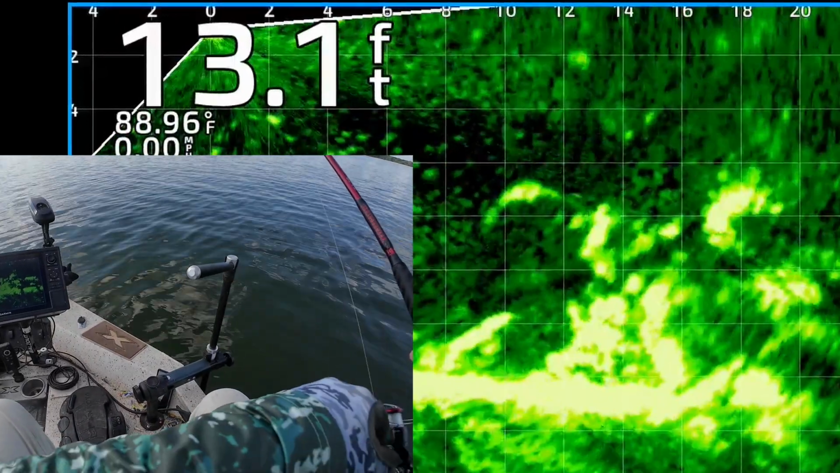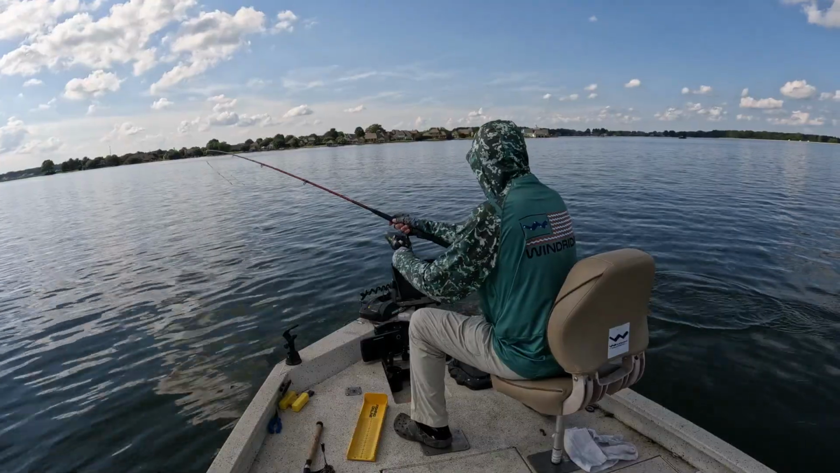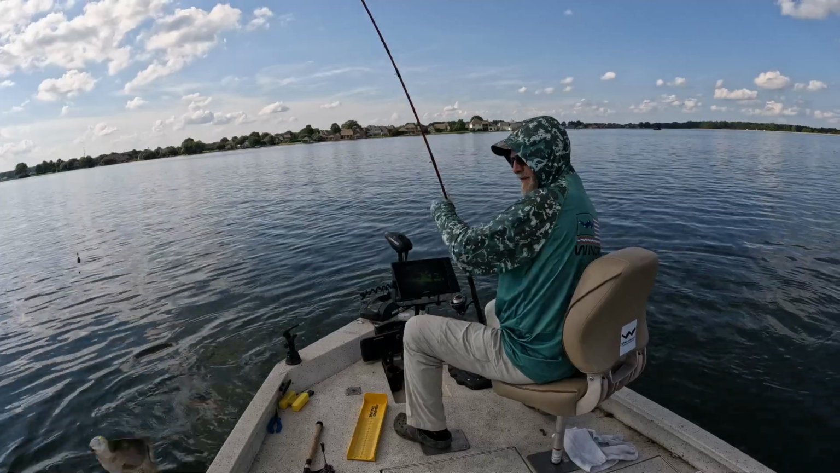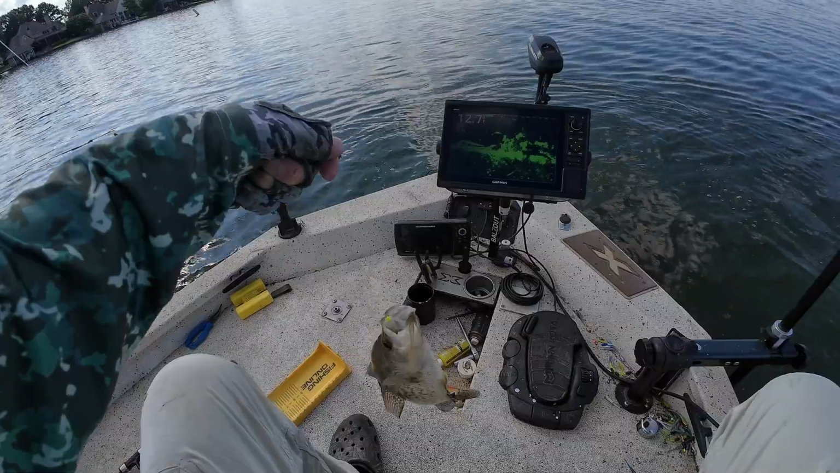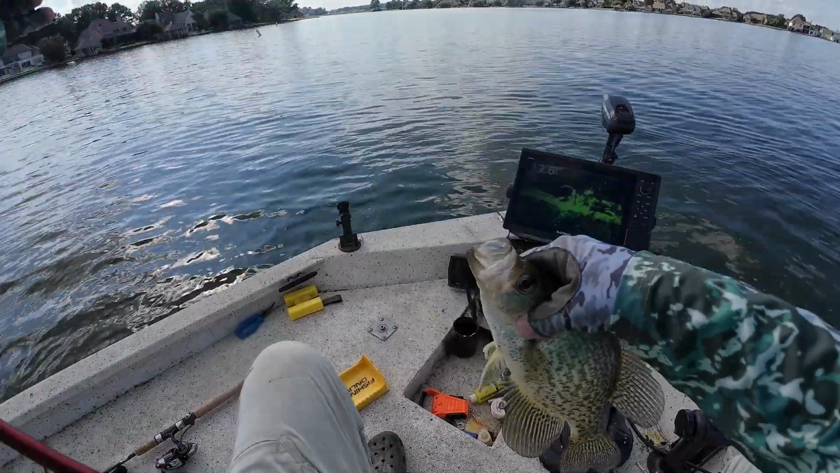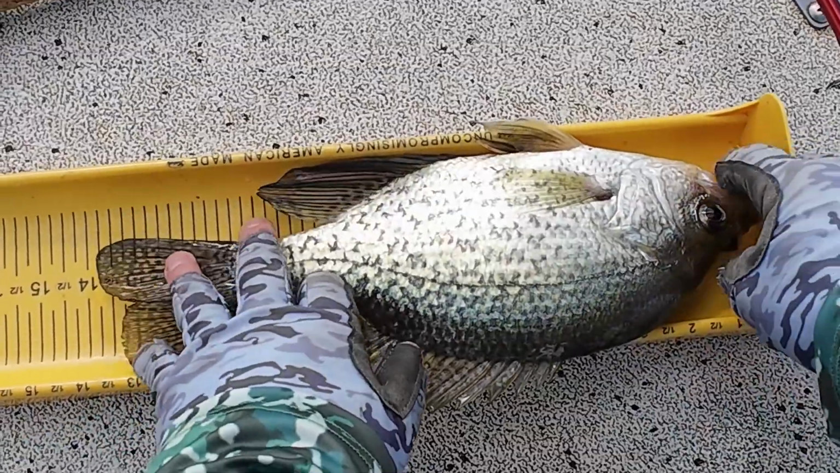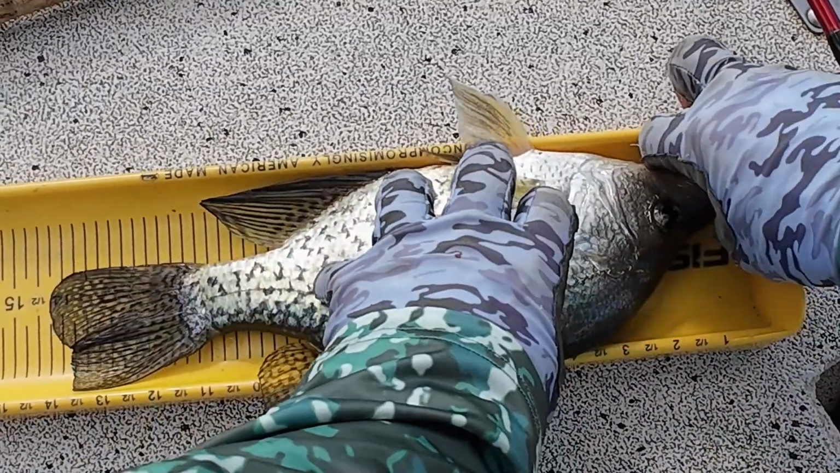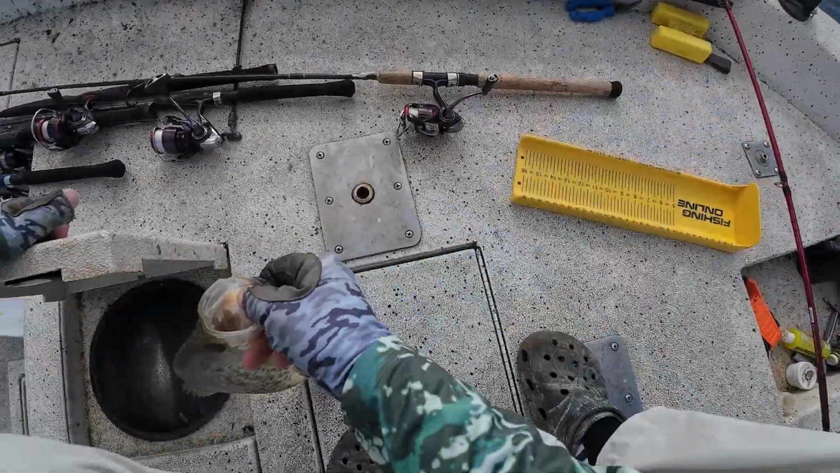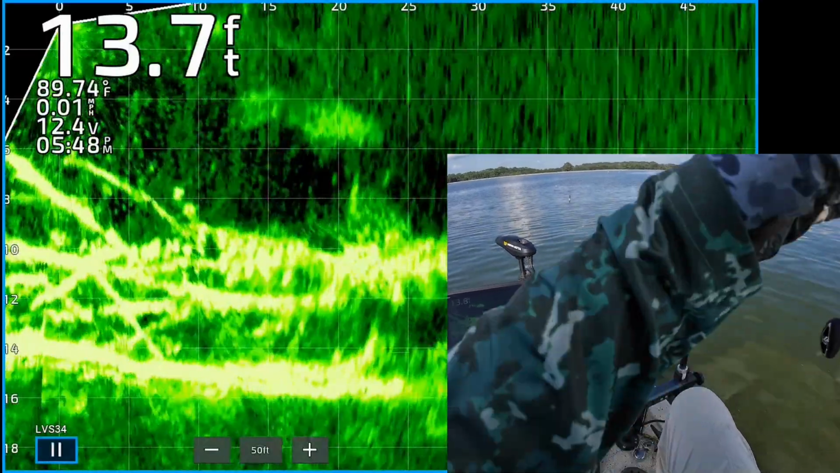Alright, one of them's about to get it. Got that one. Yes. Good. Came up and had to get it. Get up here, dude. One with that too. It's a good one. 13 3/4. Black crappie. Okay, let's do it again.